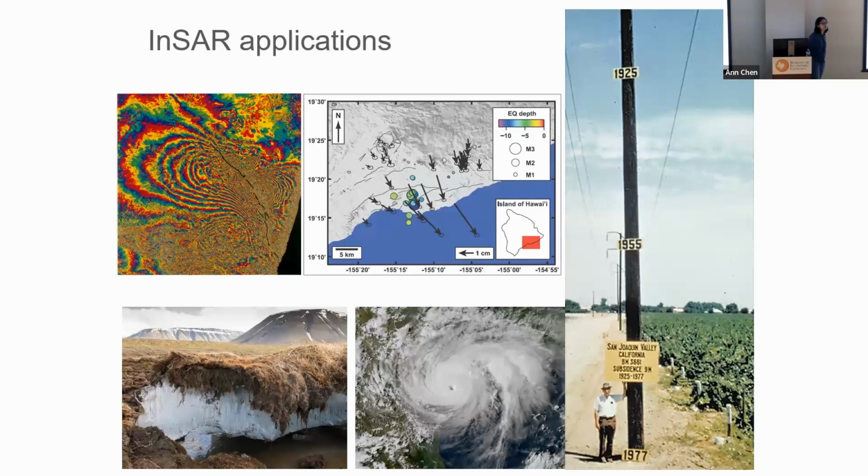So what can InSAR do? I often say, well, I work on data processing, but it never ends at the data itself. What we care about is what we can learn about the Earth's surface and interior. People have been using InSAR to study earthquake and volcanic deformation since the early 90s.